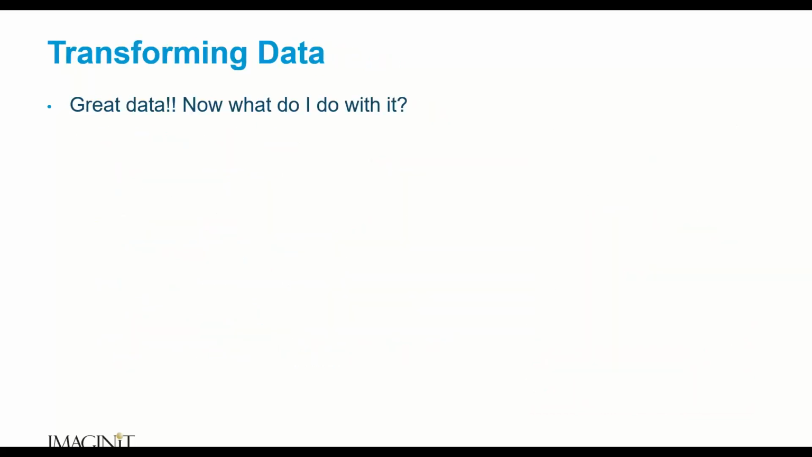All right, transforming data. This is one of the things I hear a lot. This is great. This is super cool. Great data. What do I do with it? Well, what do you do with it?